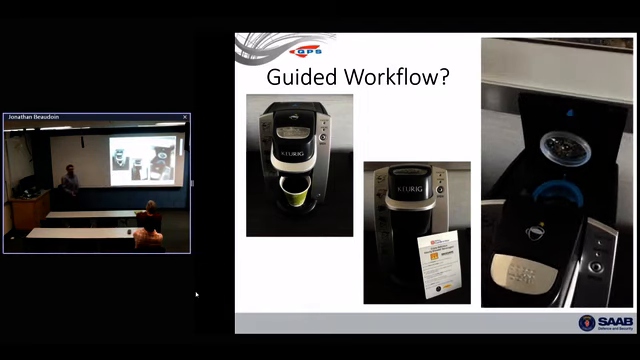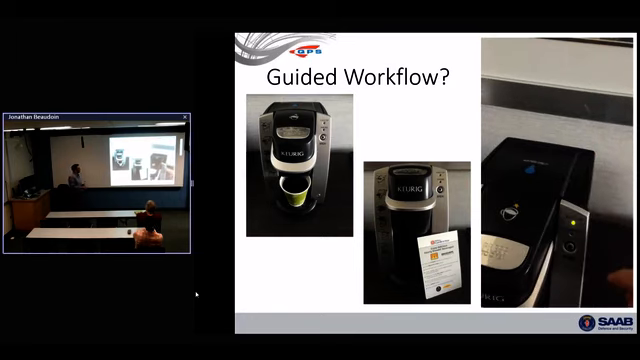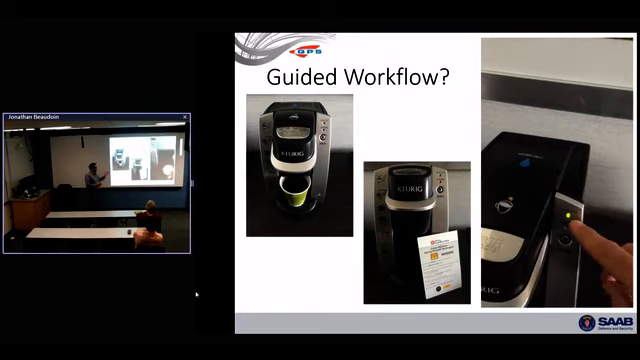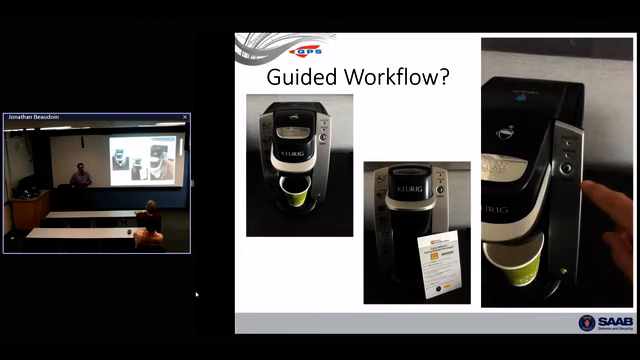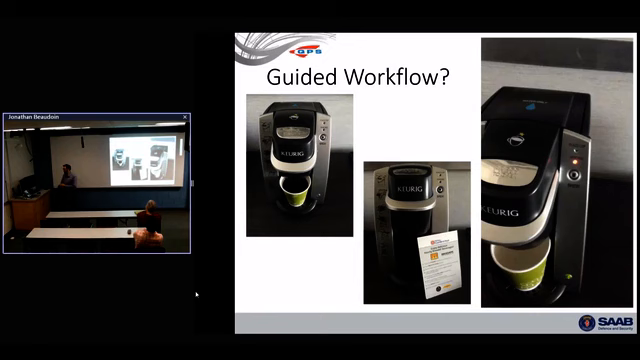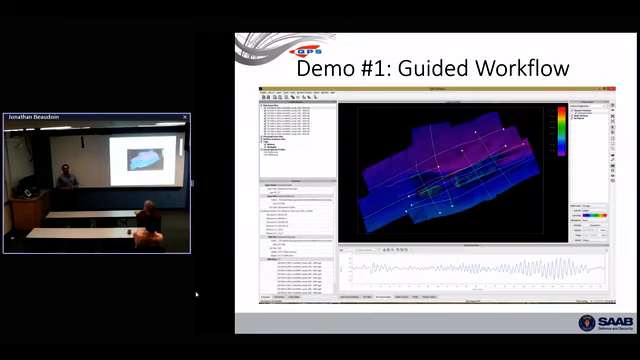If you need to do things and you have one thing to do in there, we should guide the user. You don't need to be an expert to make a cup of coffee. You shouldn't have to be an expert to take data that's reasonably well acquired and put it in and get a map. And that's what a guided workflow is. So it assumes that there is no branching. No branching. It's just sequential actions.